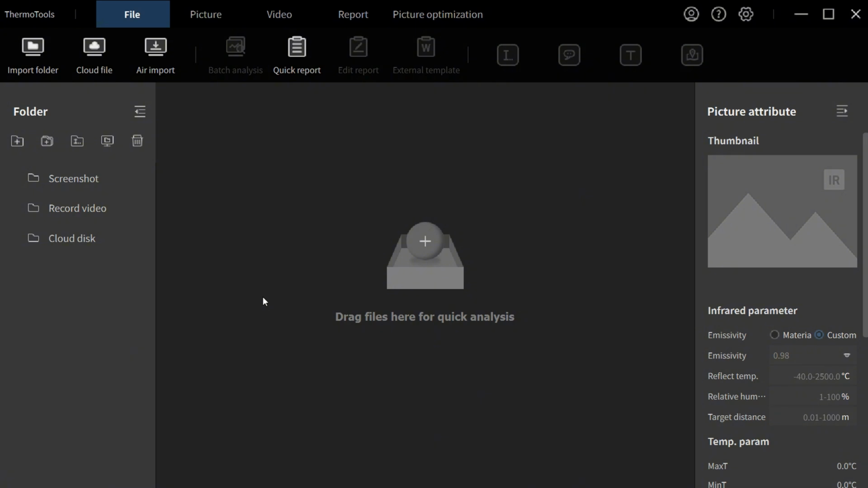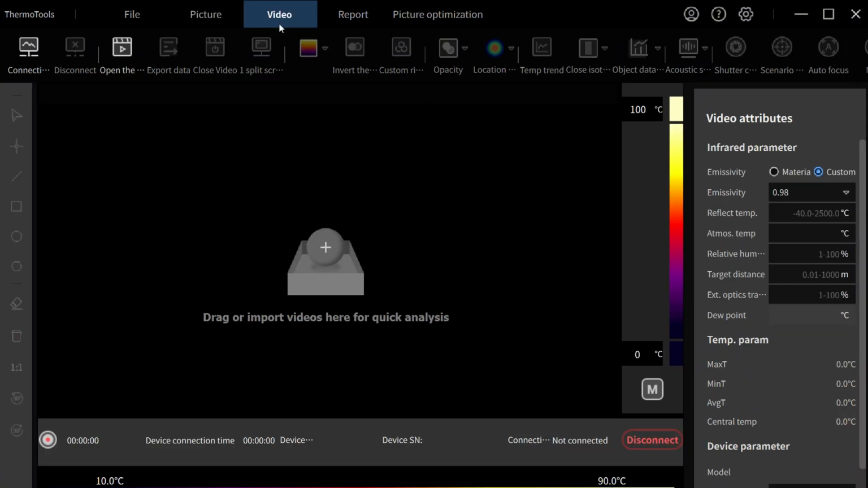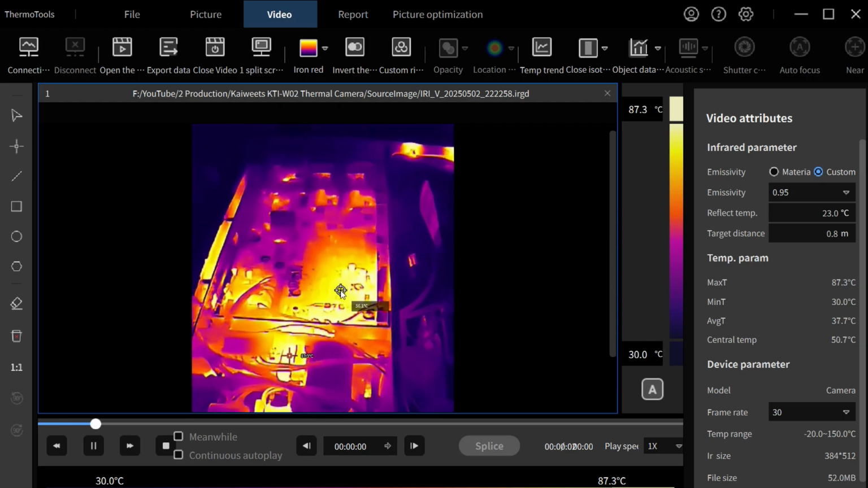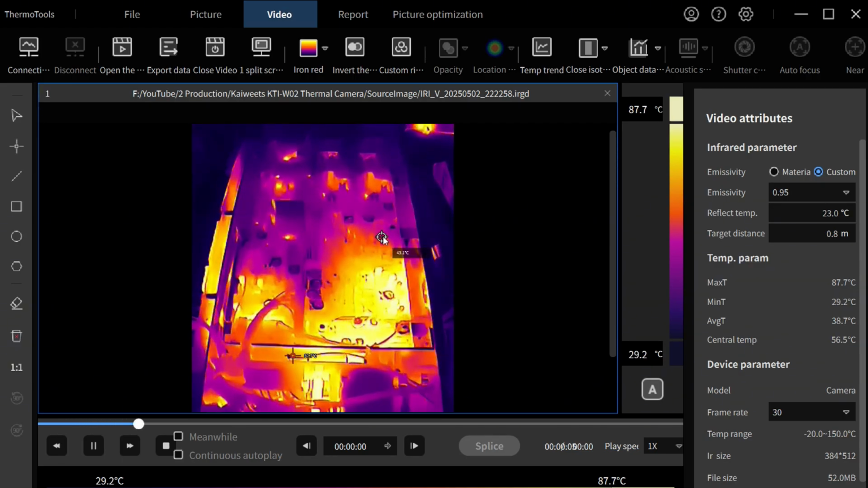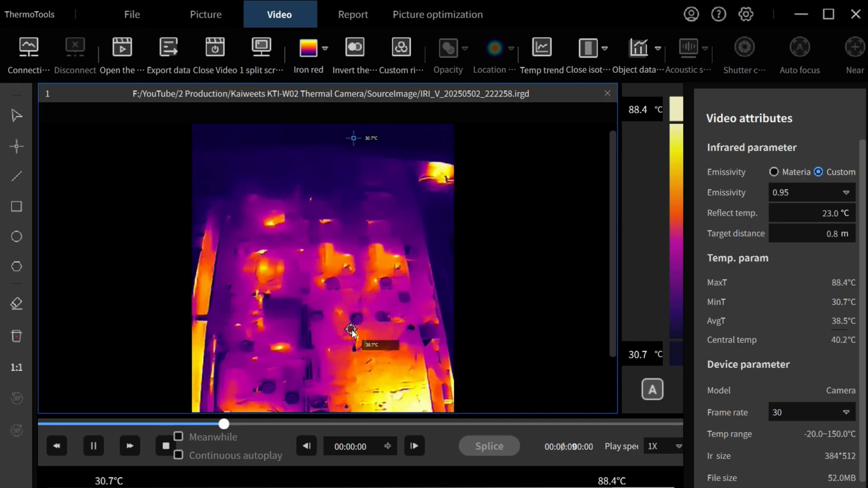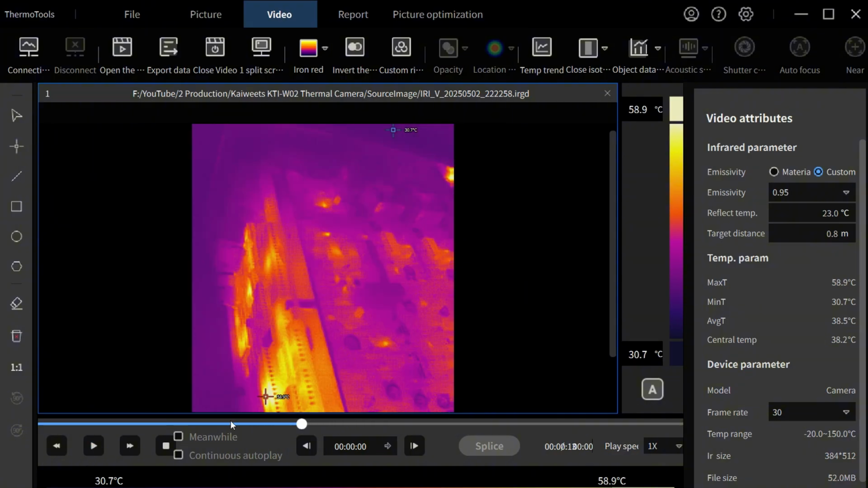Now you've got pictures and you've got videos, so you can import your videos. So if we grab that video that I was looking at just now with you, you can see that we can put our cursor over that video anywhere we like, and it's giving us the temperature. That's pretty cool. So you could actually pause that and have a look at specific areas. Look, that's a bit white hot over there, 55.5 degrees. Oh, something's getting hot there, but it's okay, it's only 45 degrees.